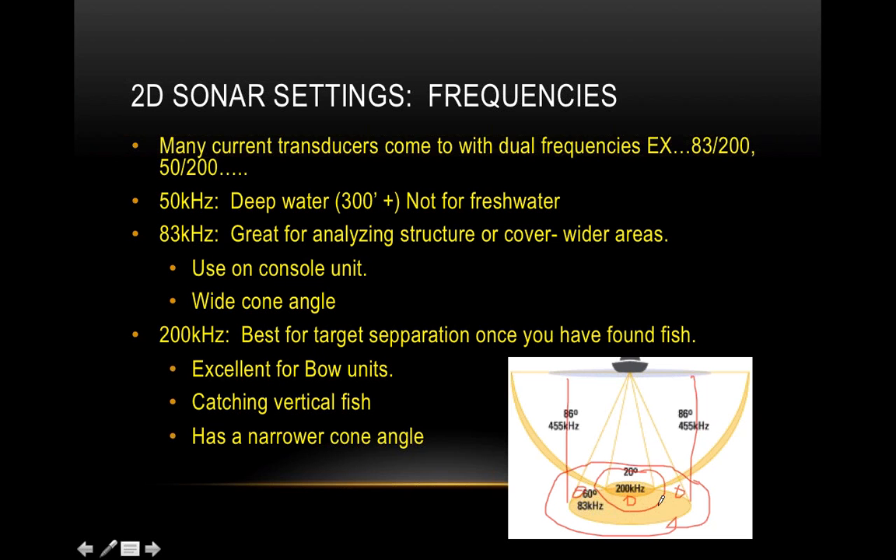So one thing to keep in mind is that with the 83 kilohertz, if you're seeing an image that's kind of faint, more than likely it's on one side or the other, or in front or behind. It's on the perimeter of that cone, that circle. So it's really hard to draw with my computer. Sorry.